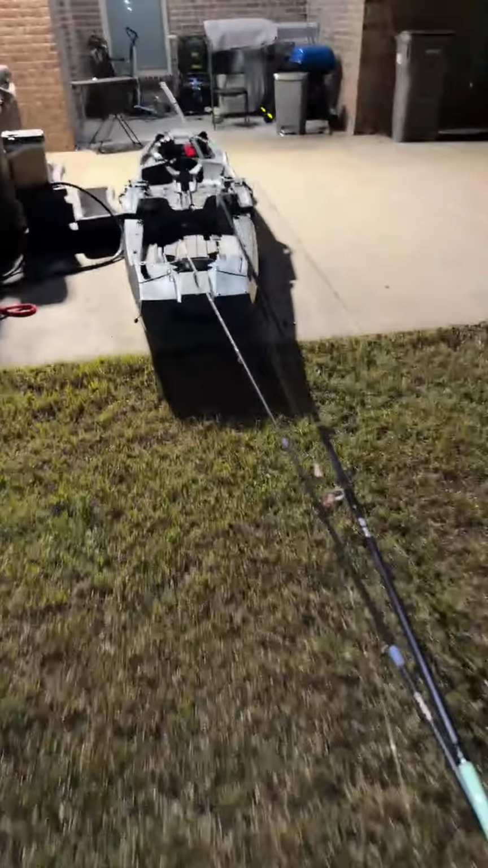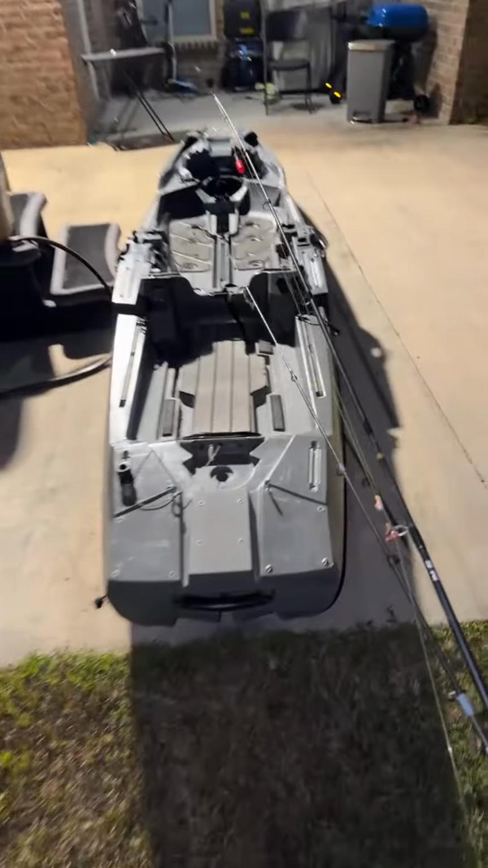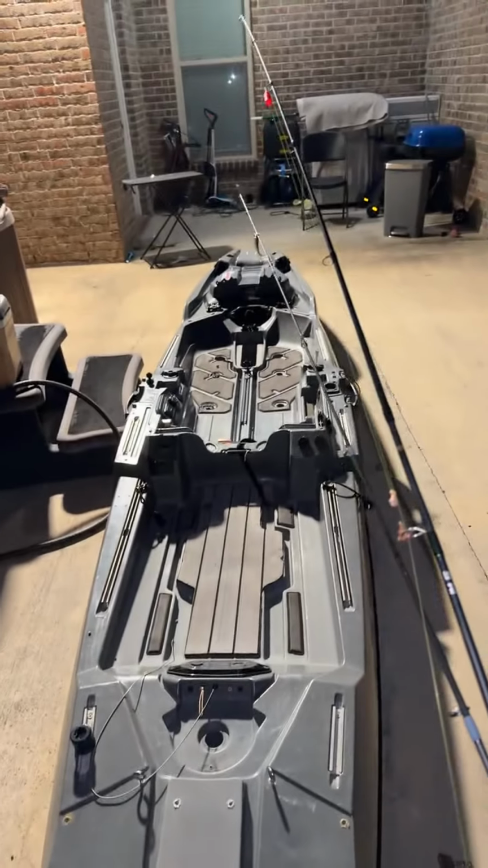You see, I got my other kayak just sitting in the backyard. It's literally just lonely. I need to put a cover on it, that way the sun don't beat it up. But you can see it's just naked right here, all by its lonesome. Anyway.